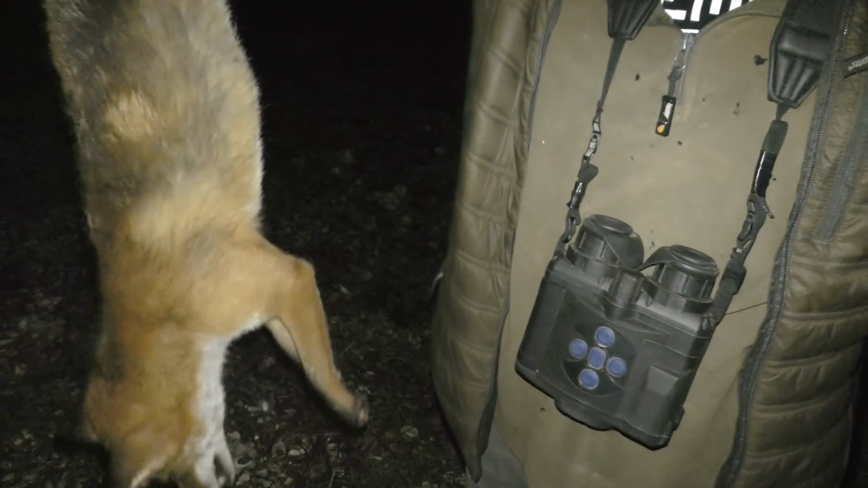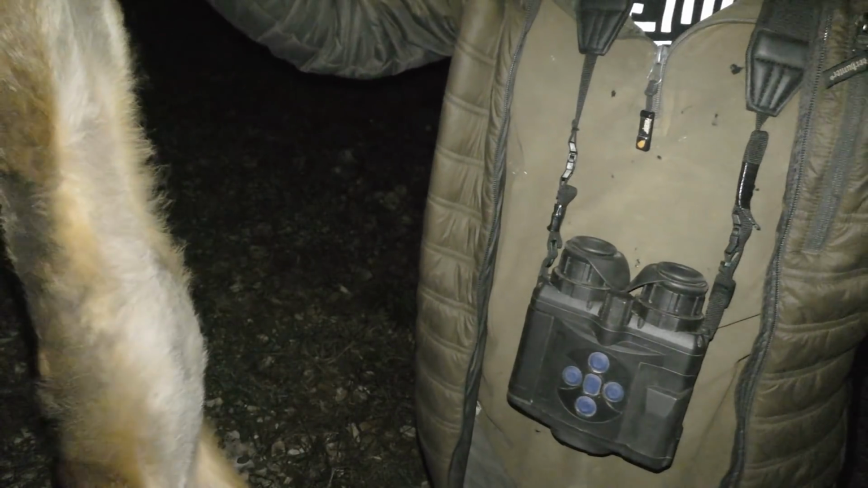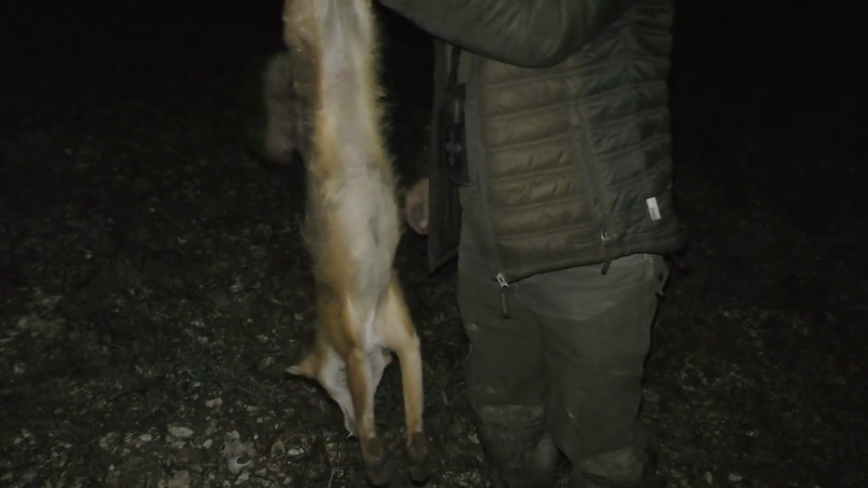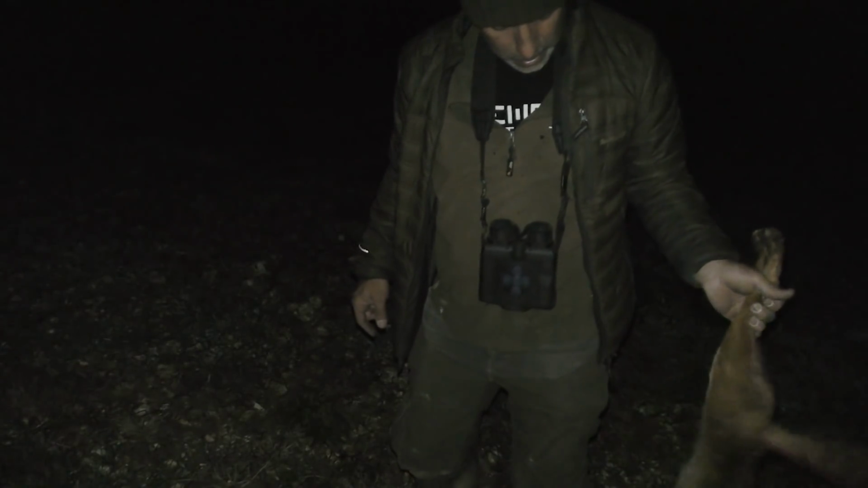Yep, so that's one of this year's cubs. It's a little vixen. So that was good. It's always good to get a vixen. There's one less that could potentially breed next year or this year. So good, pleased with that. I'll go and get the other one.